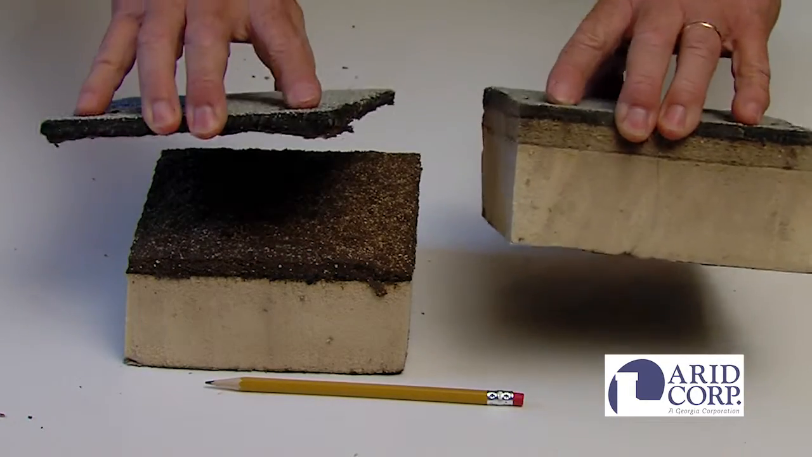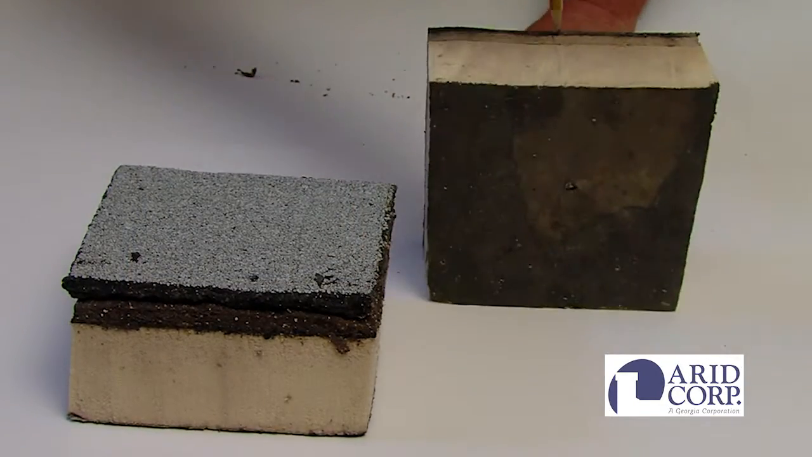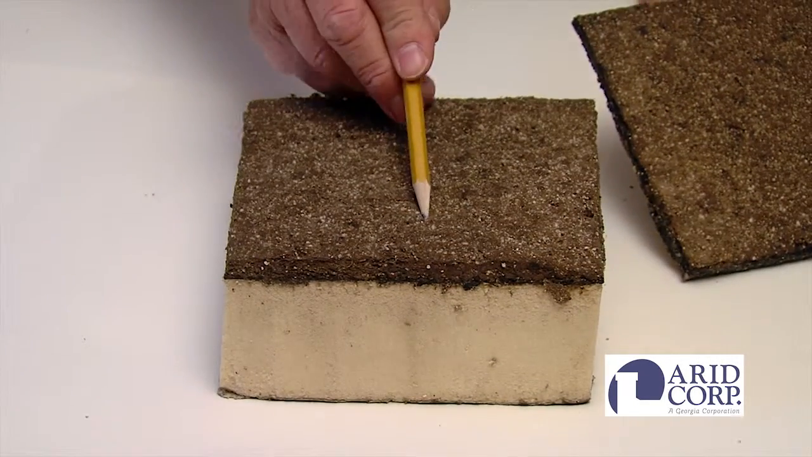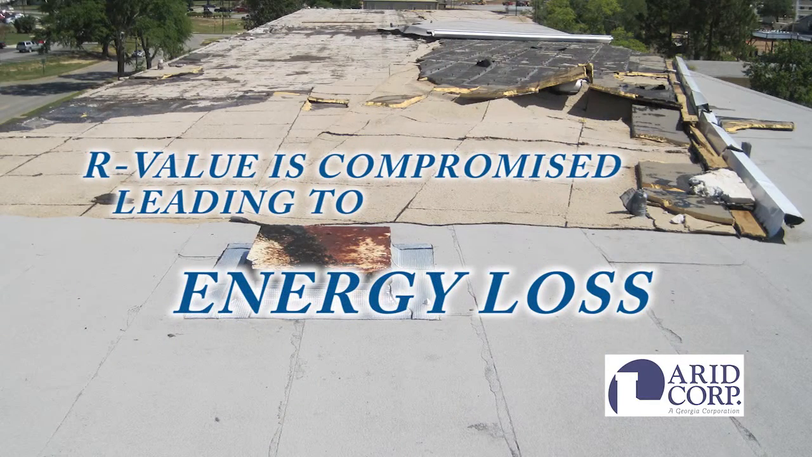Note how the layers in a properly bonded roof assembly remain intact as one solid unit. The bond is immediately and completely destroyed in the wet assembly seen here in these core samples taken from a recent job site. Second, wet insulation has no thermal resistance, which results in reduced insulating properties and higher energy consumption.